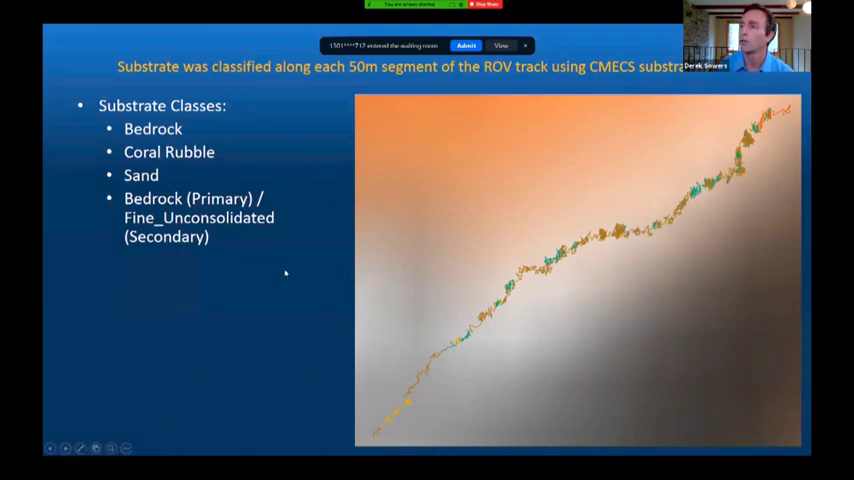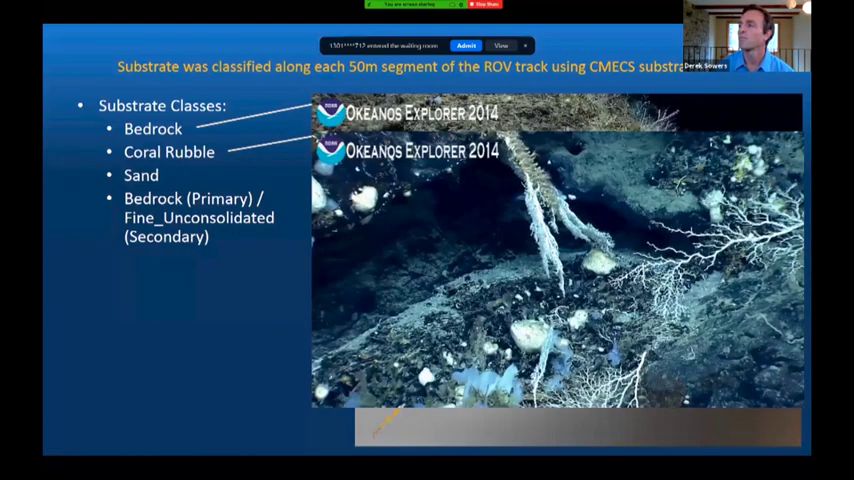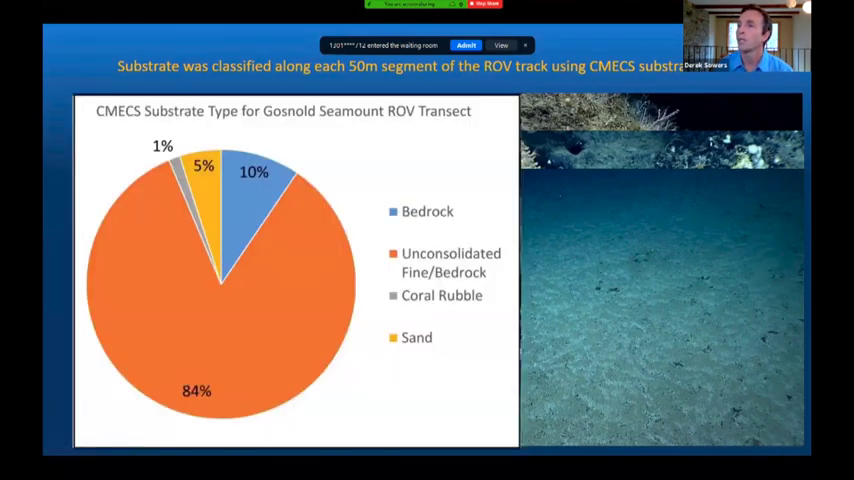And just to show you what some of this actually looks like, this is what bedrock seafloor would look like in the video, coral rubble habitat, sand, and then another category that was basically bedrock overlaid by fine unconsolidated sediments. When you look at this data under CMECS substrate terminology, you can see that 84% was unconsolidated fine over bedrock. There was 10% bedrock, 5% sand, and 1% coral rubble along that ROV dive track.